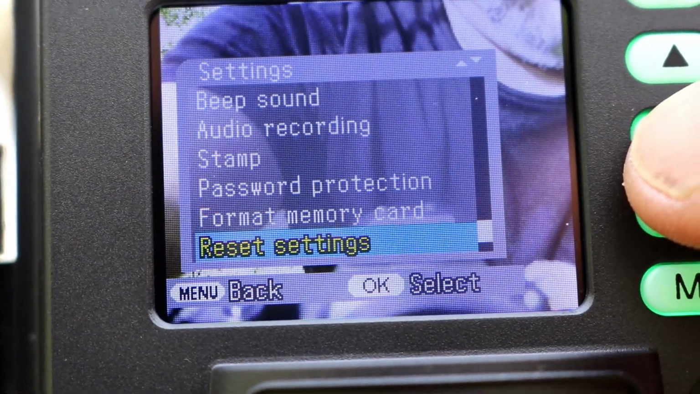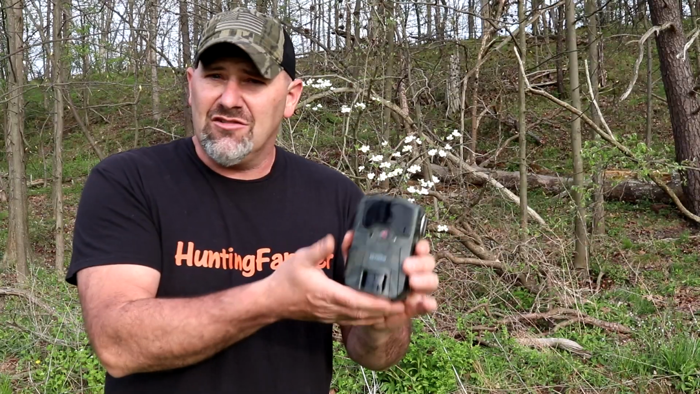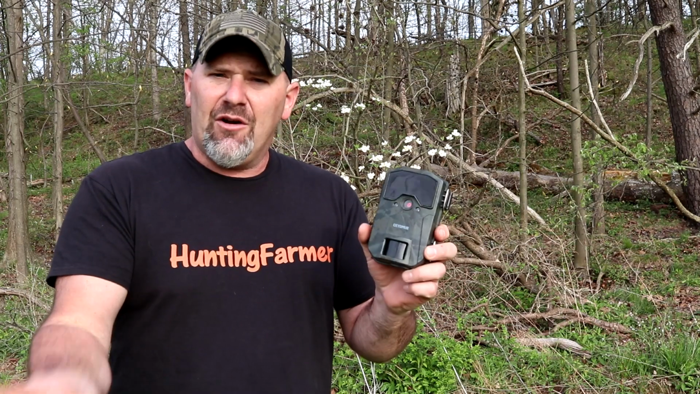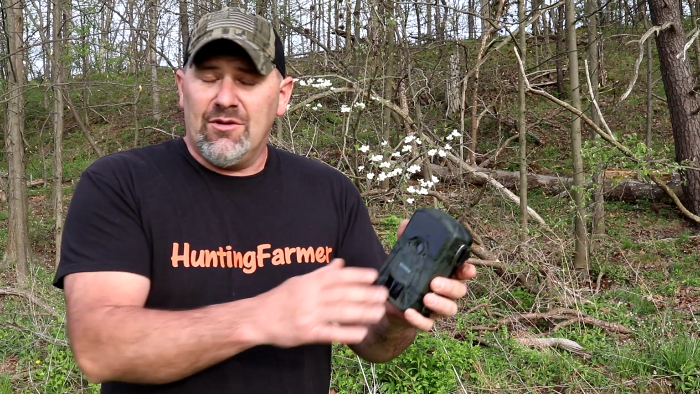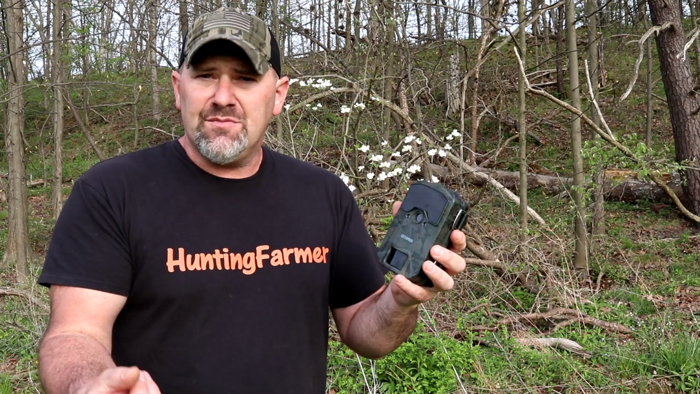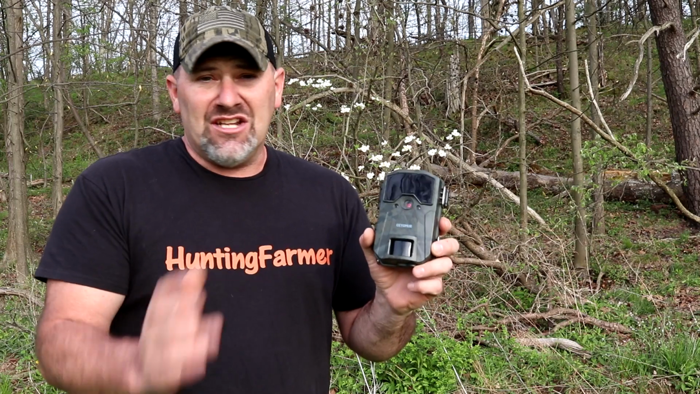Overall, a good trail camera, less than $60 for this trail camera, so it's very affordable. And as you can see in the sample photos and videos, it performs quite well. This camera has been quite reliable, good trigger speed. The battery life has been extremely good.